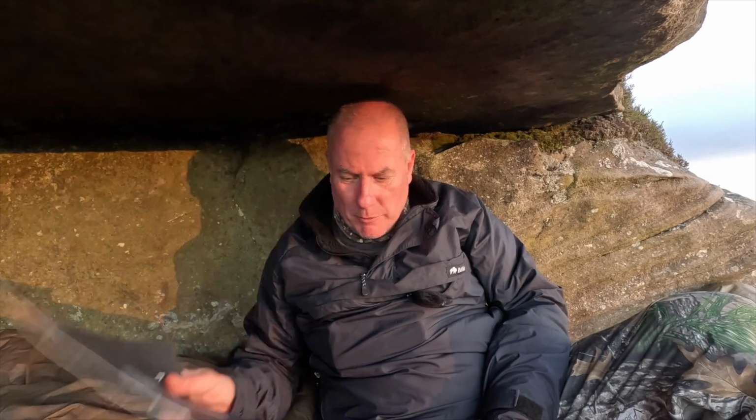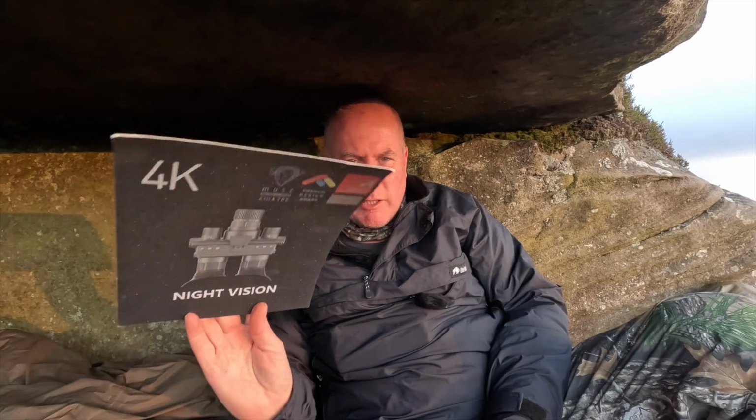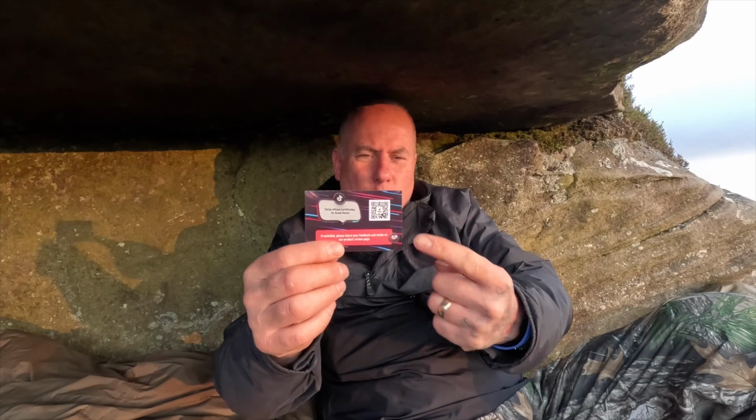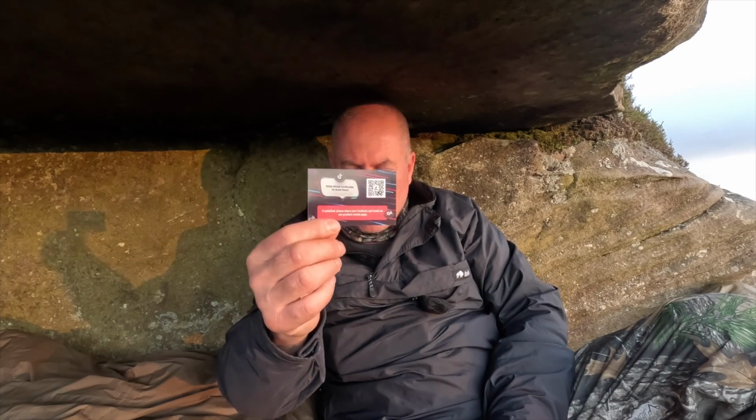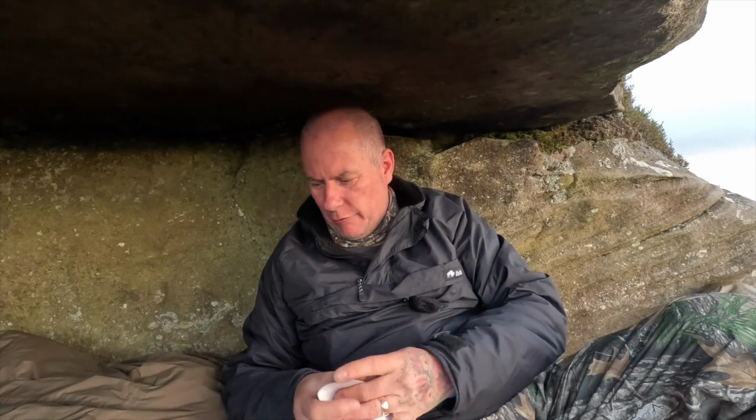Right, so paperwork wise, you have this which comes on the top of the box, which is just a bit of card with a picture and night vision 4K and all the little bits and pieces on it. And then you have this little envelope. Inside of here you have a lot of stuff. So first of all, you've got a little card where you just tap your phone on there and it'll take you onto the app for the actual thing, so you can do all the stuff on your phone. Then it's got a long poster type thing with 4K written all over it.